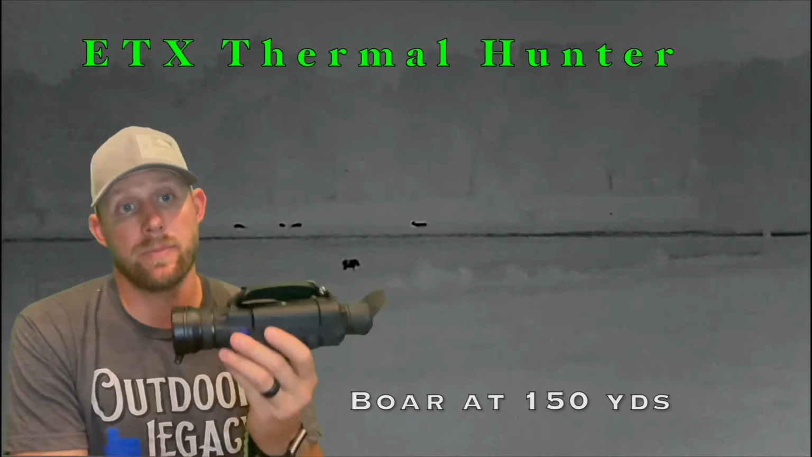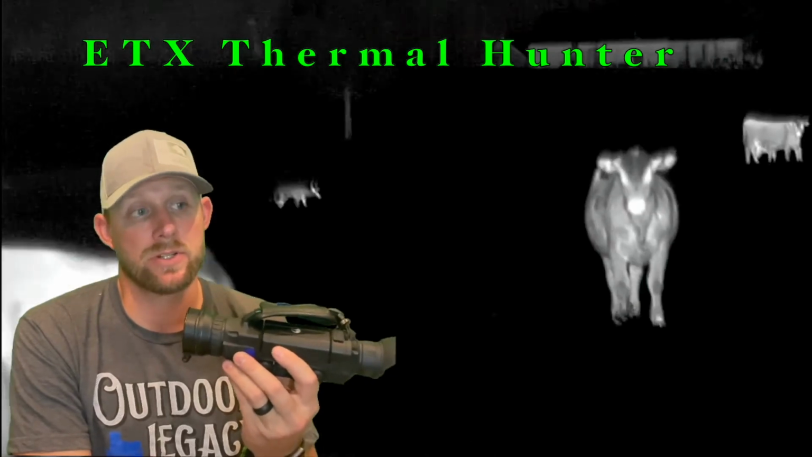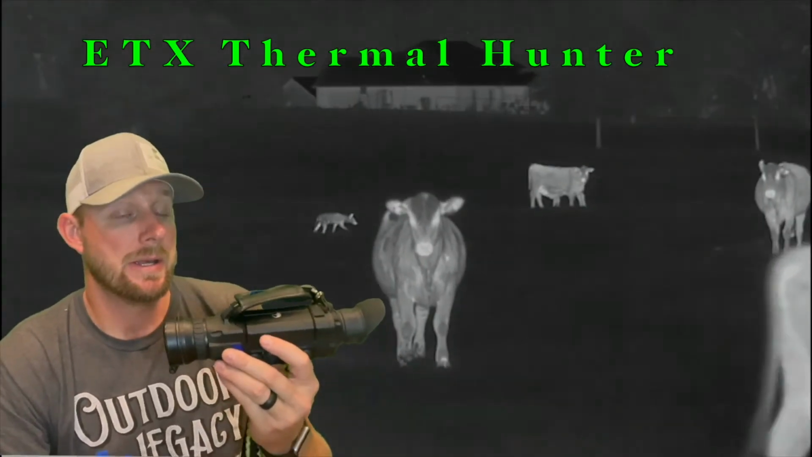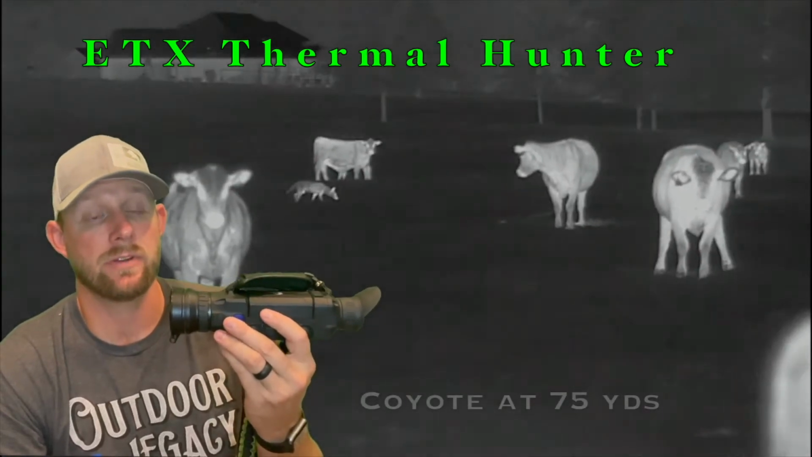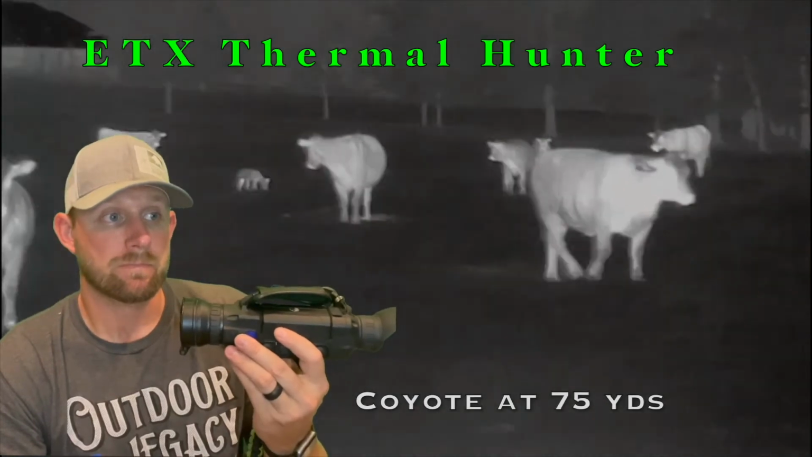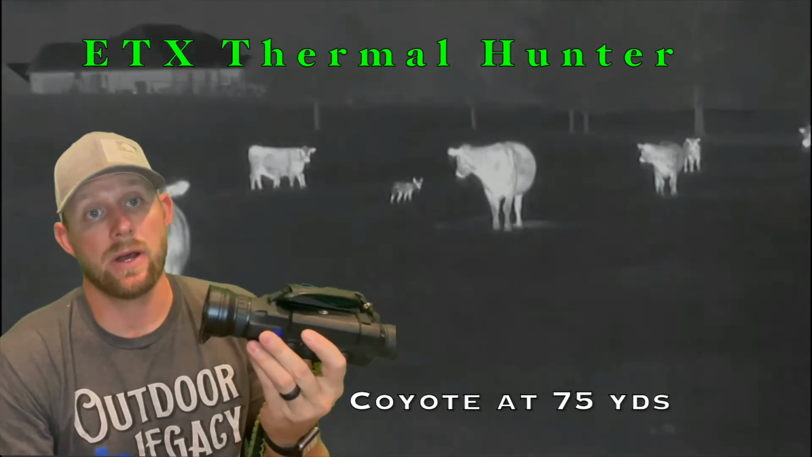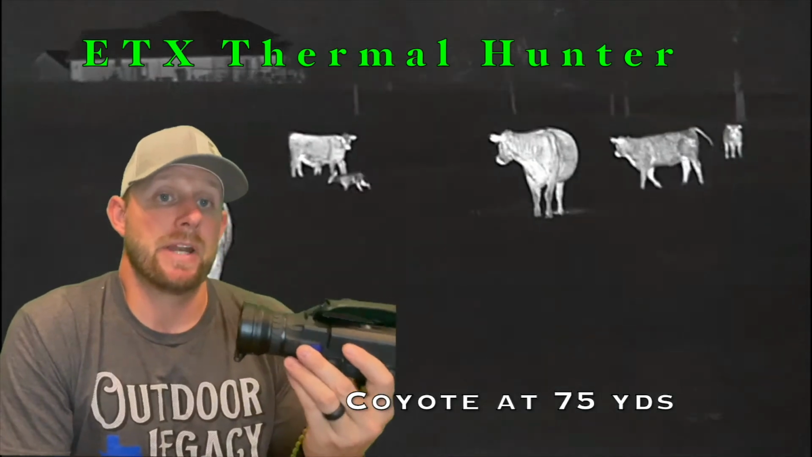The other thing too is the battery life on these Helions is excellent. It's rechargeable, same as the original model, but I get a good 6 to 8 hours out of the battery, so that's really good. Like I said, I use this one probably 90% of the time when I'm hunting. I've got a thermal rifle scope as well, a Thermion on my rifle, and I literally spend most of my time behind this thermal monocular. I only spend time behind my rifle when I've identified an object that I'm going to shoot at, and then I turn my rifle scope on.